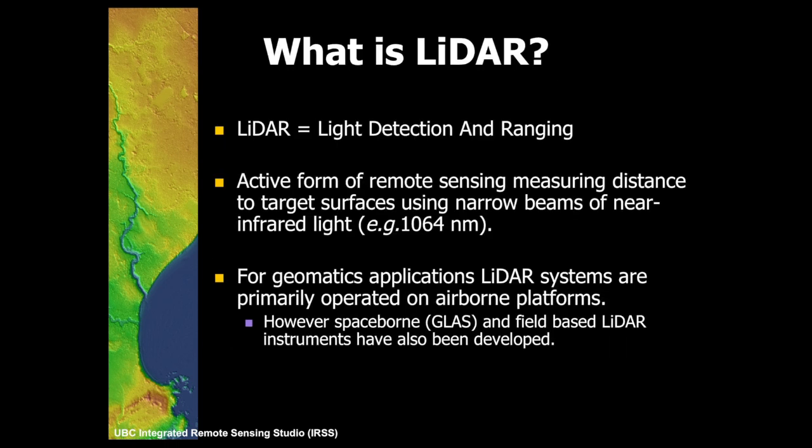So LiDAR stands for light detection and ranging. We often know radar, radio detection and ranging. So LiDAR sort of carries on that same acronym, but it's just using light instead of radio waves. So that's where the name comes from, and it's an active remote sensing technology. So active means that I send the pulse out and then I wait for it to come back. So radar's the same. But aerial photography or Landsat or Spot, these are passive because they're using the energy from the sun to see the reflectance.